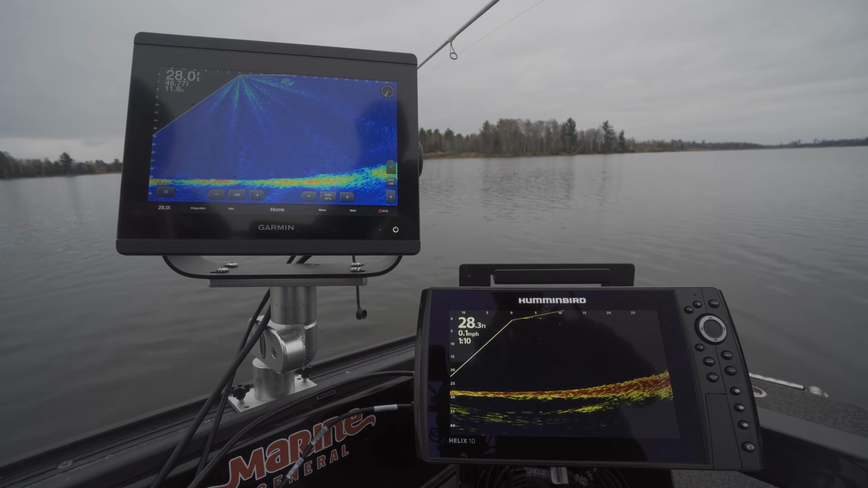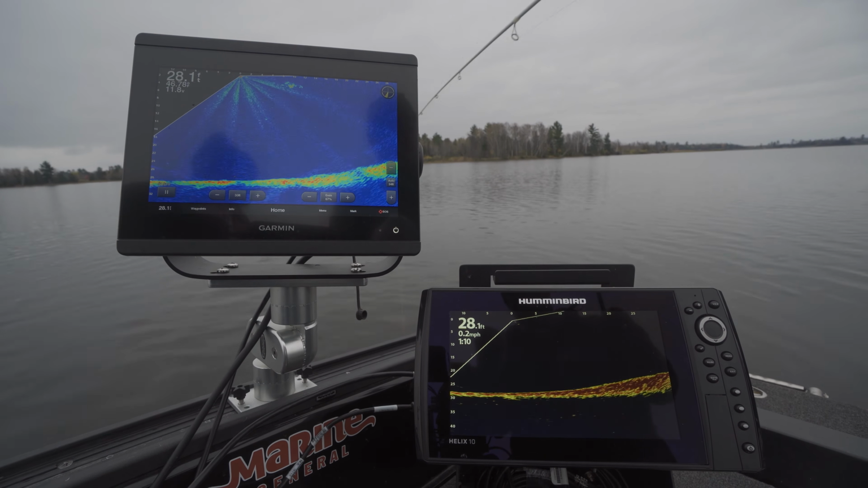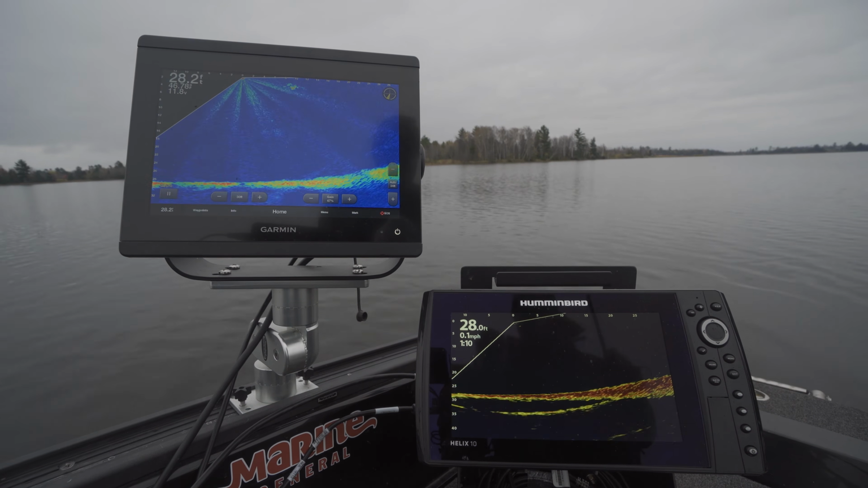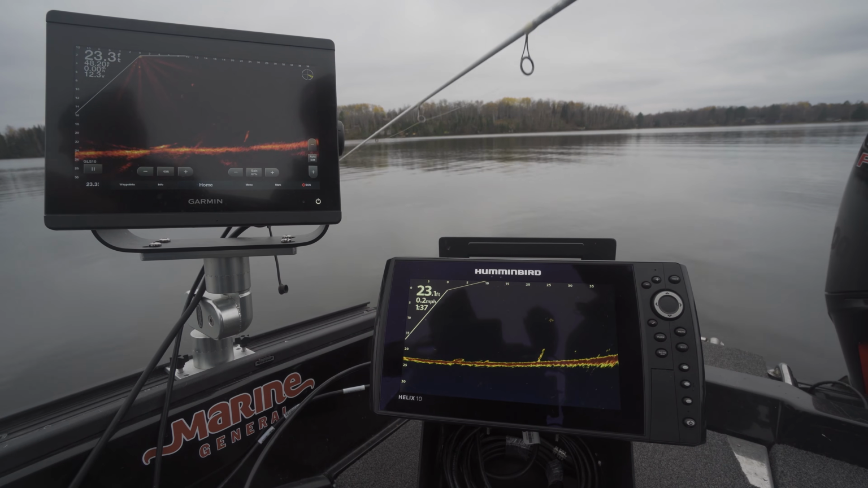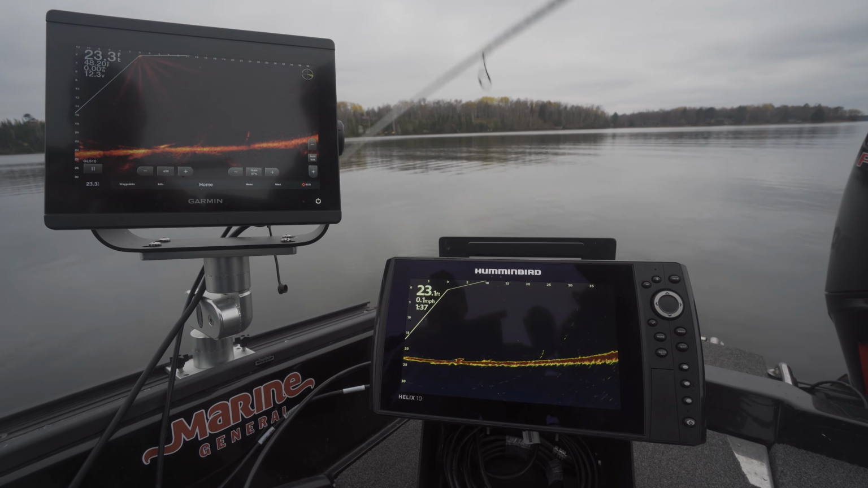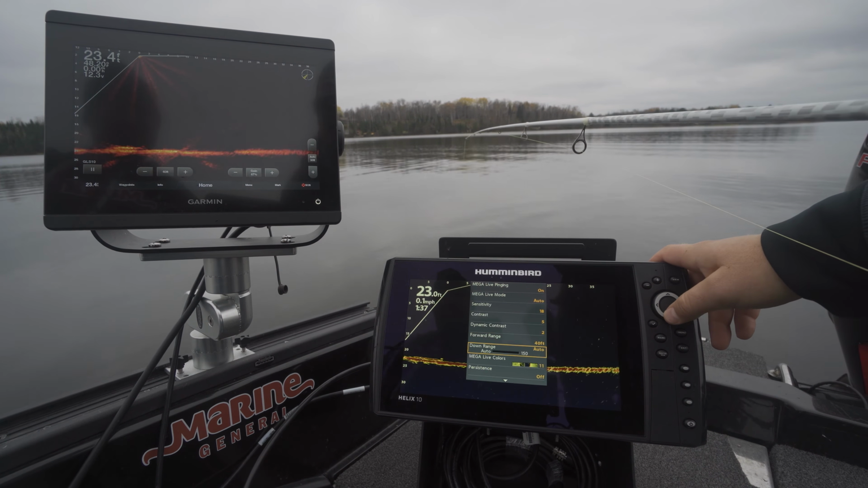But yeah, I think this looks pretty good. Let's go hit another spot. Let's go to some other spots and kind of put it through the paces and see what more we can find out about it. I mean, when you look at the images, they're actually pretty close. Pretty solid. I'm gonna switch this palette back since we did make a bunch of changes.